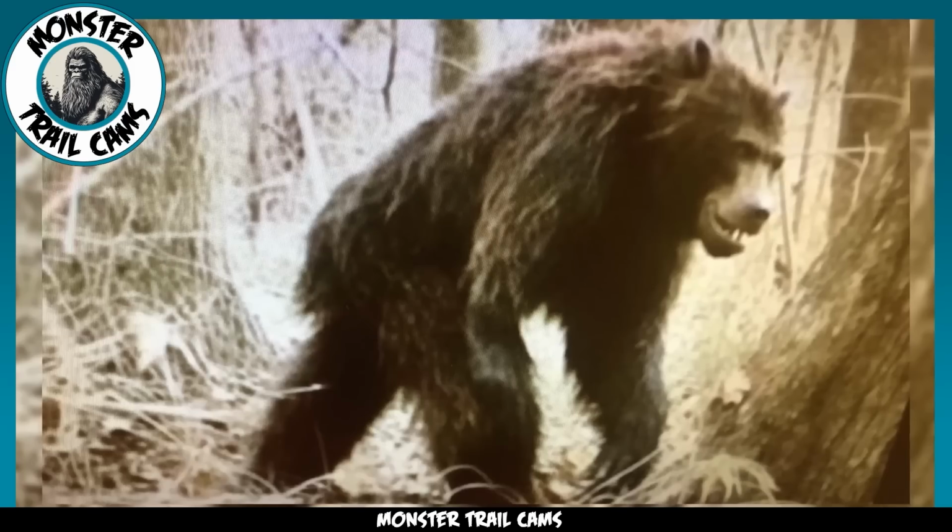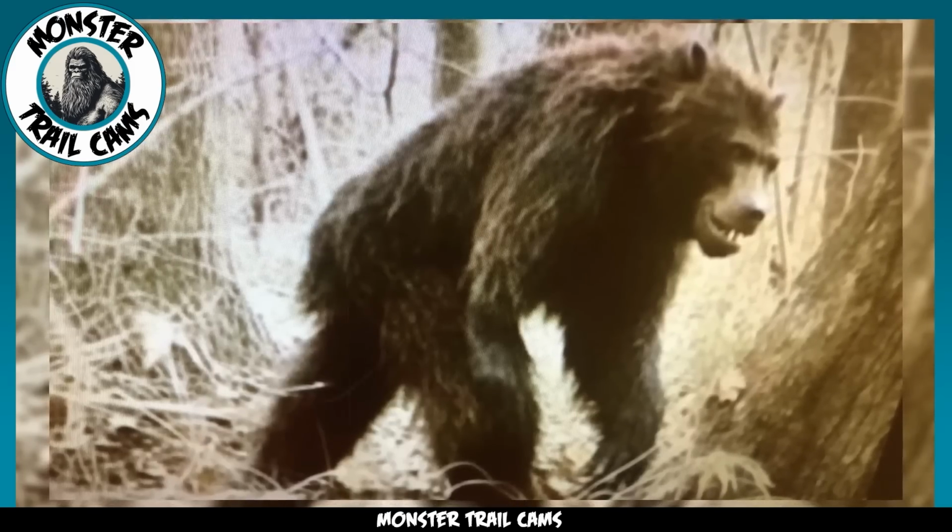Now, what makes this creature even more peculiar is its apparent ability to walk on two legs, at least to some extent. Those hind legs have such a human-like angle to them, it's uncanny. Yet we can't deny that this creature is far from human.